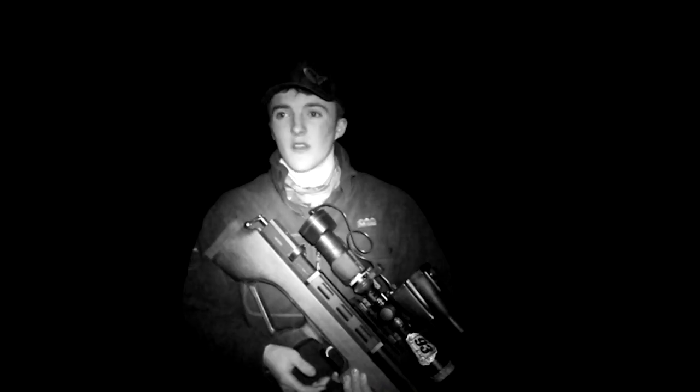Behind me we've got the wood where a lot of the pheasants have been feeding. There's been a heck of a lot of feeders in there. The pheasant season's closed now, but there's still feeders there because the gamekeeper's looking at catching a few up. But one of the problems with having pheasant feeders is the fall of the grain, and the excess grain that's around attracts a lot of rats.